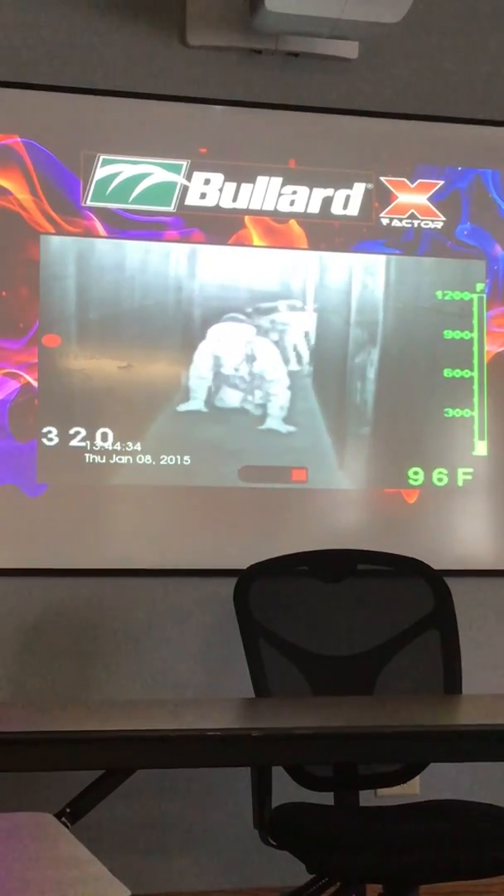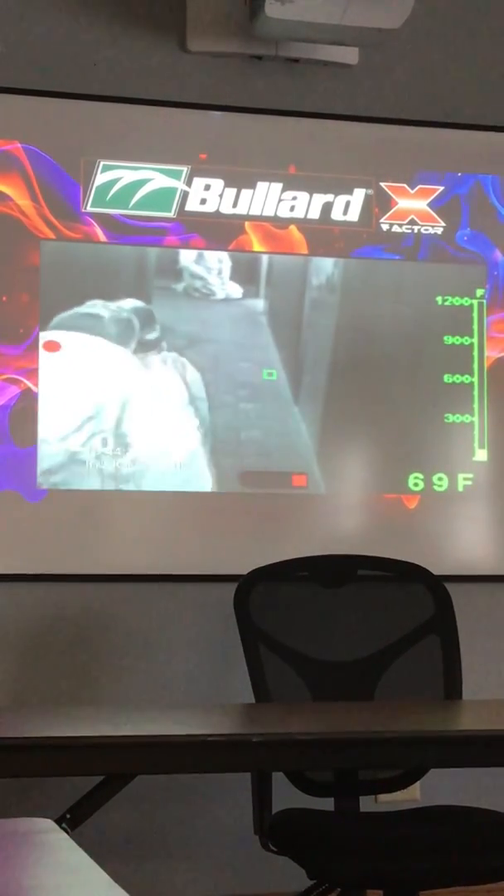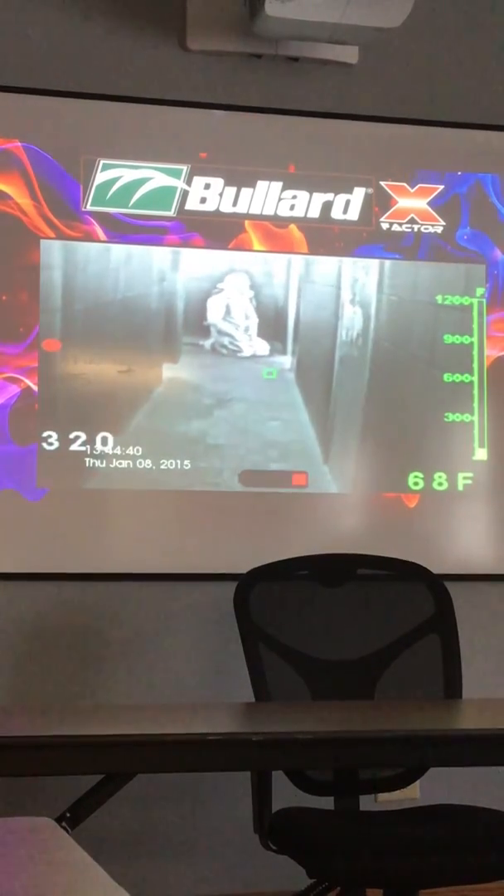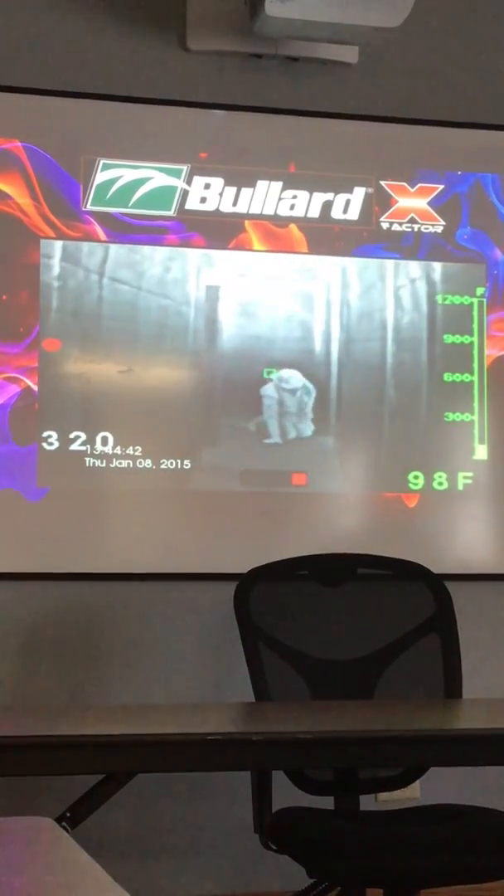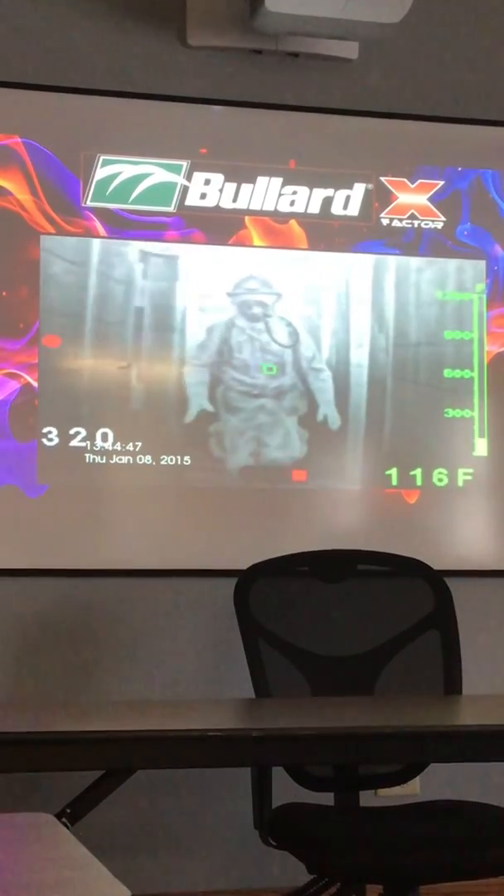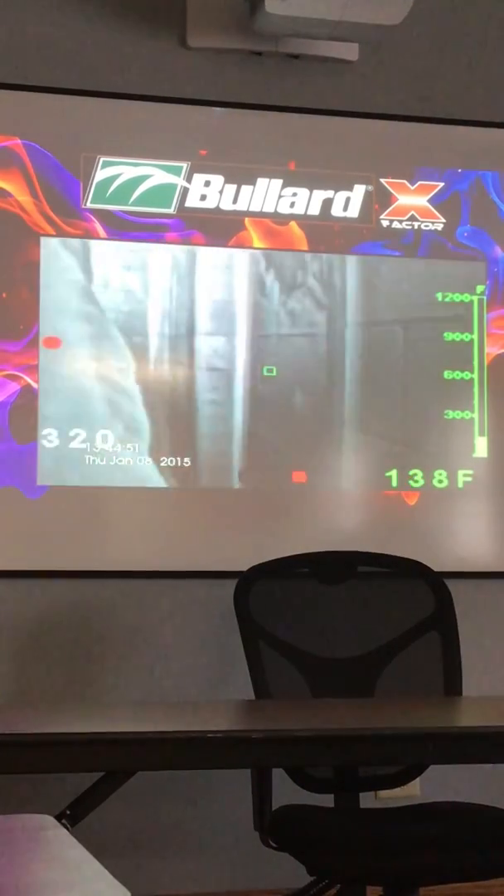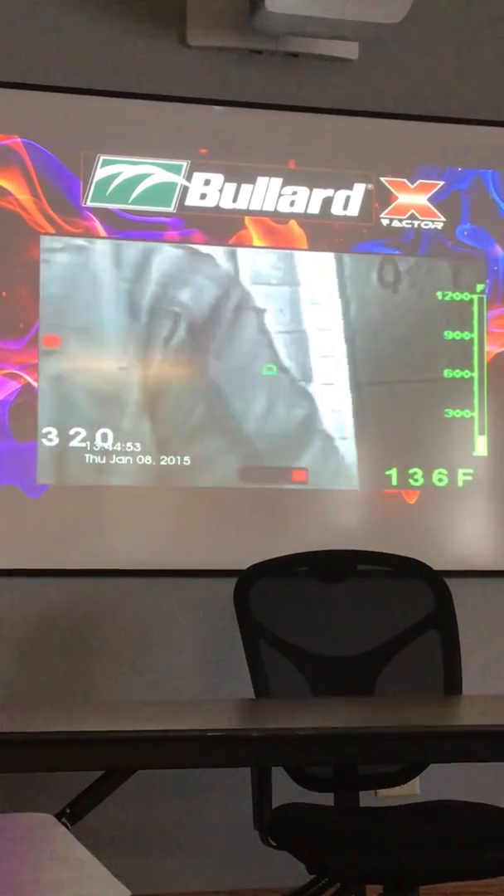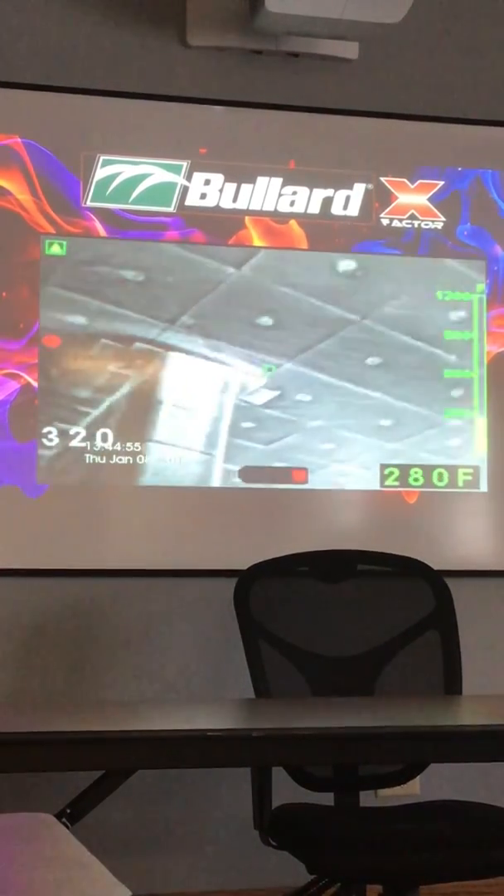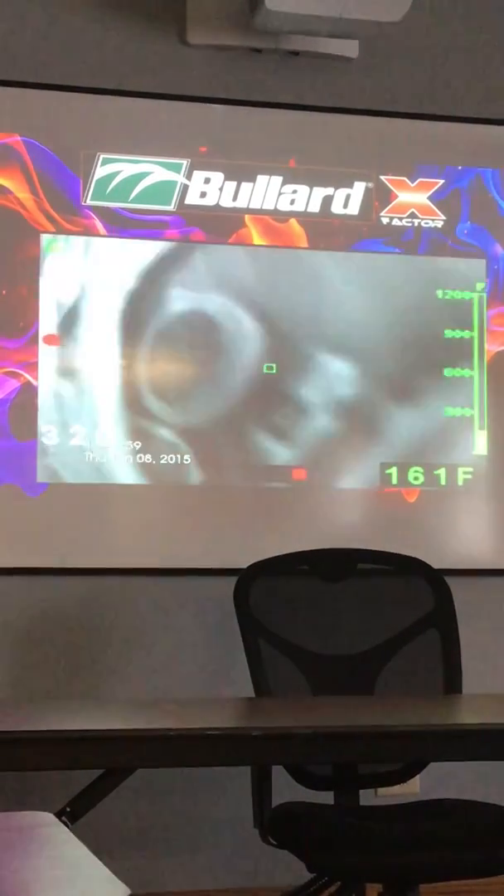So here in a second, they'll show you that automatic gain adjustment where it flips. I'll point out as soon as it's about to happen. So it's going to happen right now. So that's how quick it is. 3 times in a second. So now that's going to happen again right here.